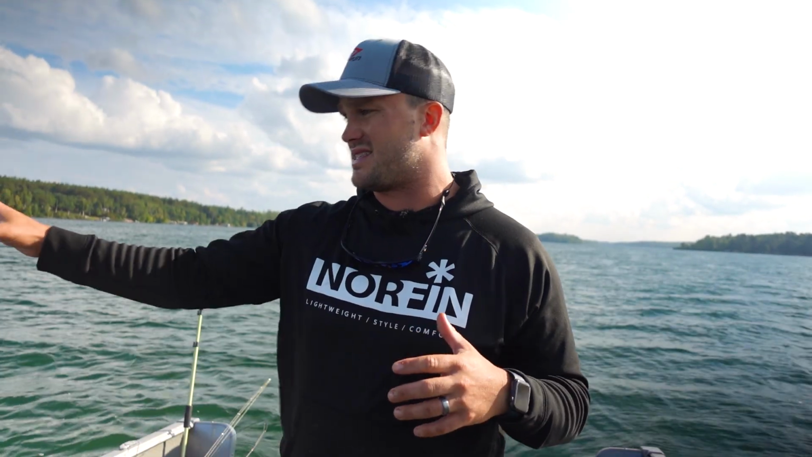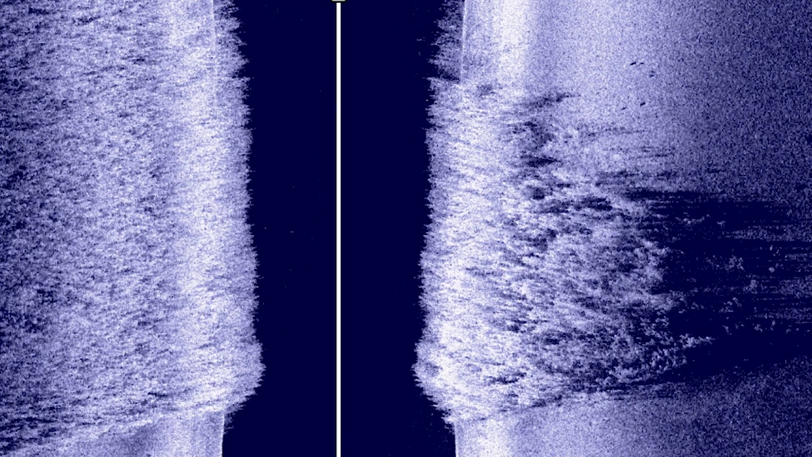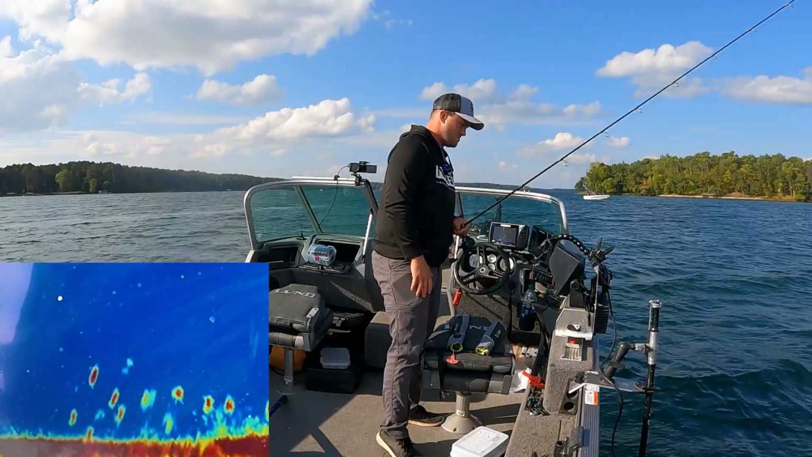So being able to identify the weeds is important. You can see here on the Livescope, this is a little bit thicker. I can also see it on the side imaging. I'll throw in a screenshot here. So when you see that, you know these fish are typically either going to be on top of these weeds if they're shallow, or off the edge a little bit. Well, let's cast back to that group and see if we can tell what they are.